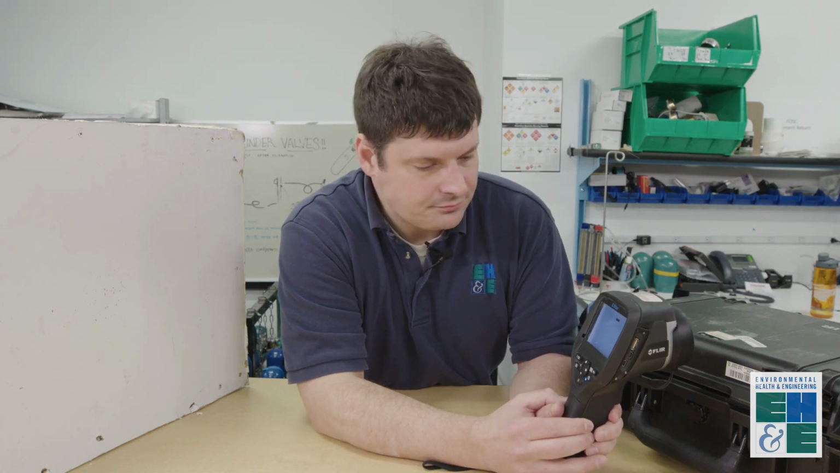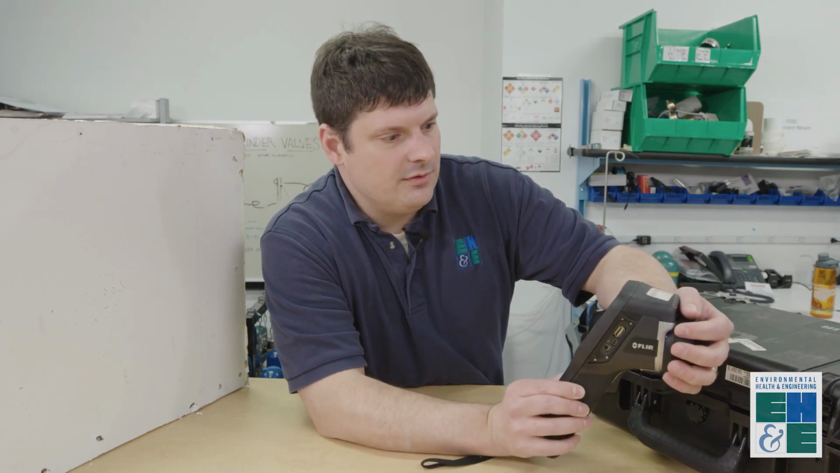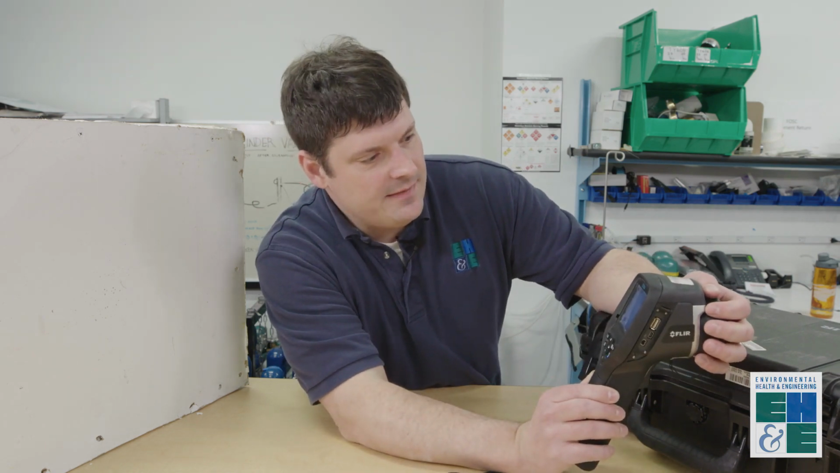We use this in conjunction with the moisture meter to detect wet areas of building materials, typically in walls, floors, ceiling tiles. We find it easiest to use this and our other infrared camera in the black and white mode, and that it gives the best indication of wet materials. It will do a self-calibration, and then when the screen is active, you're ready to use it.